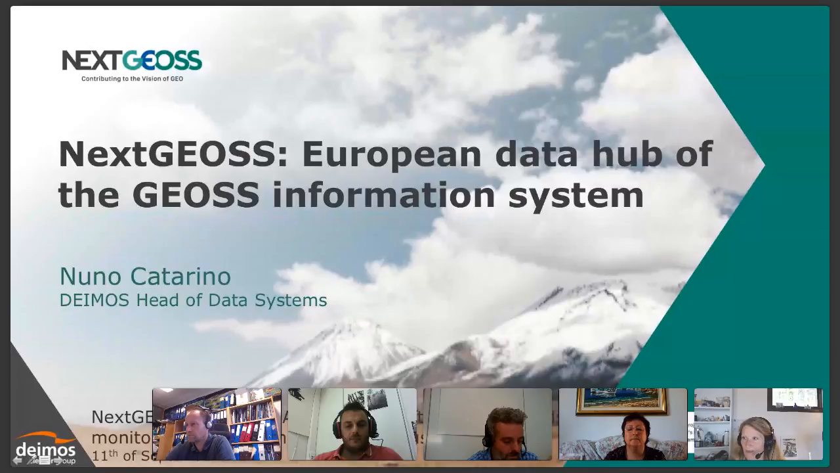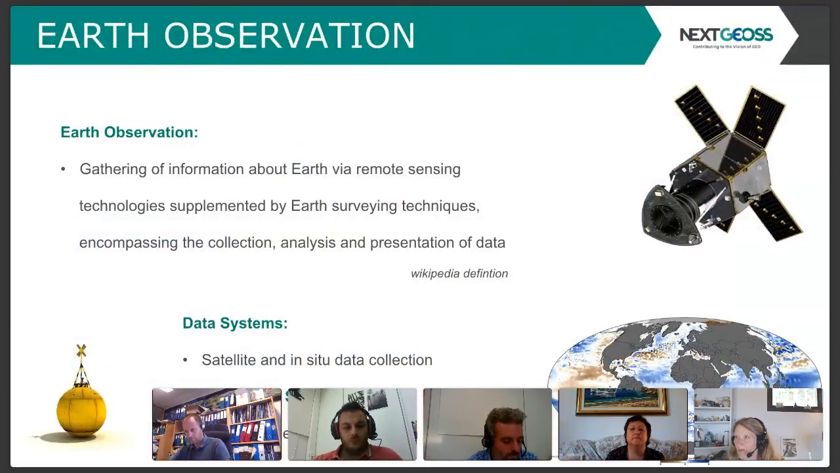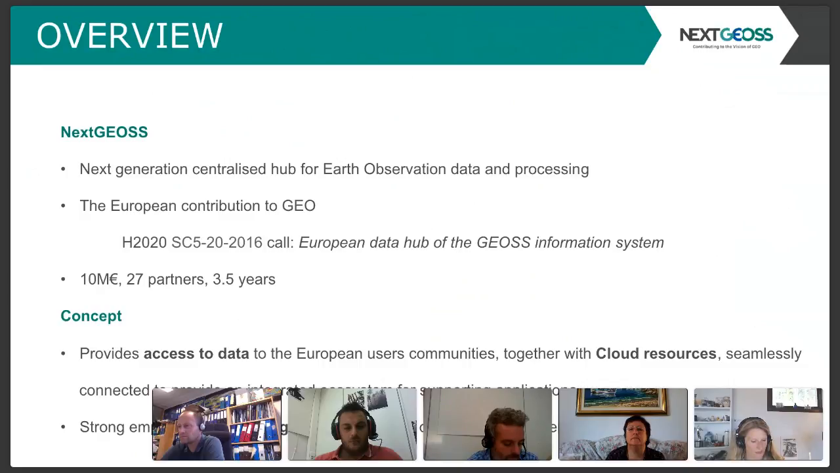So NextGeos is the European data hub for GEOS information system. In the context of NextGeos is, of course, the Earth observation area where we gather information from satellite data and from in situ data towards the creation of value-adding systems.